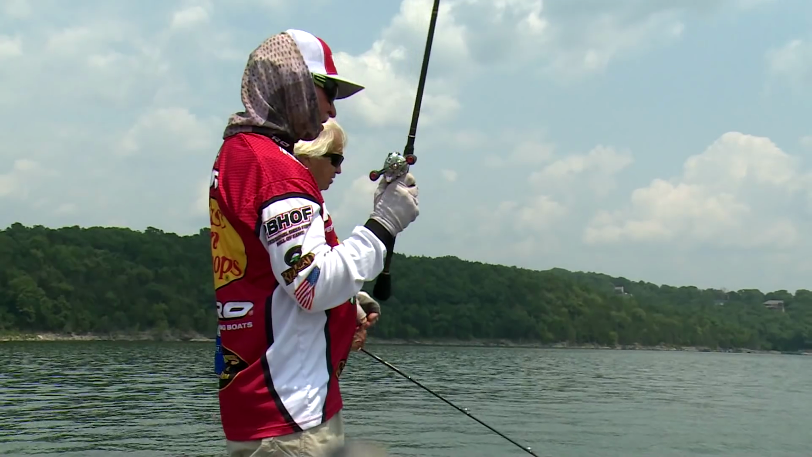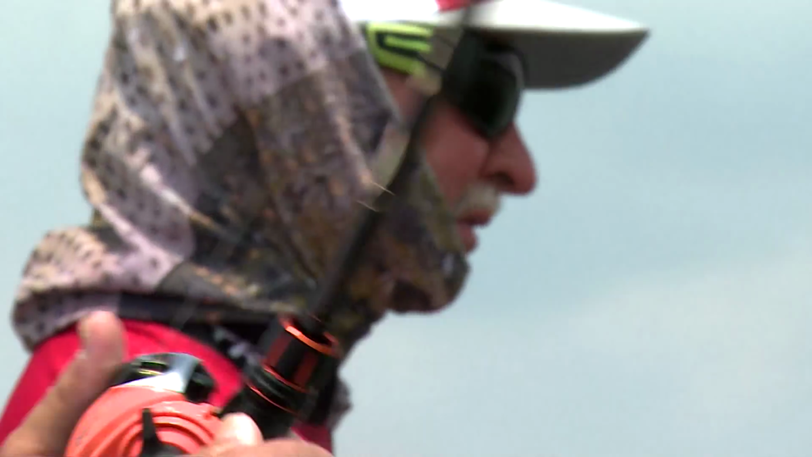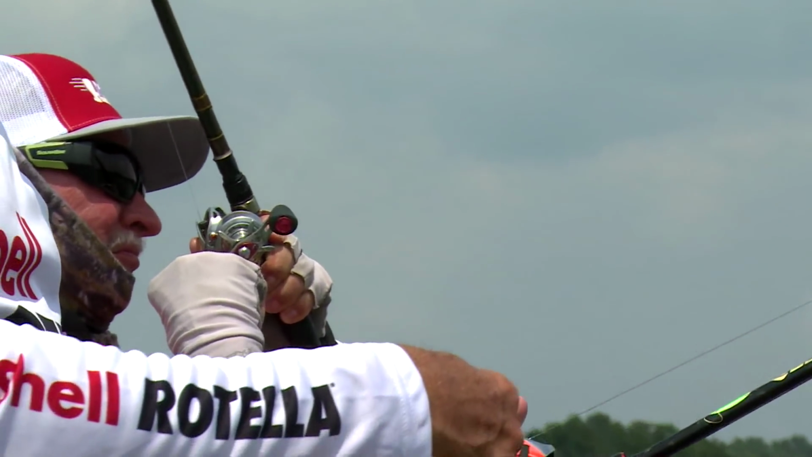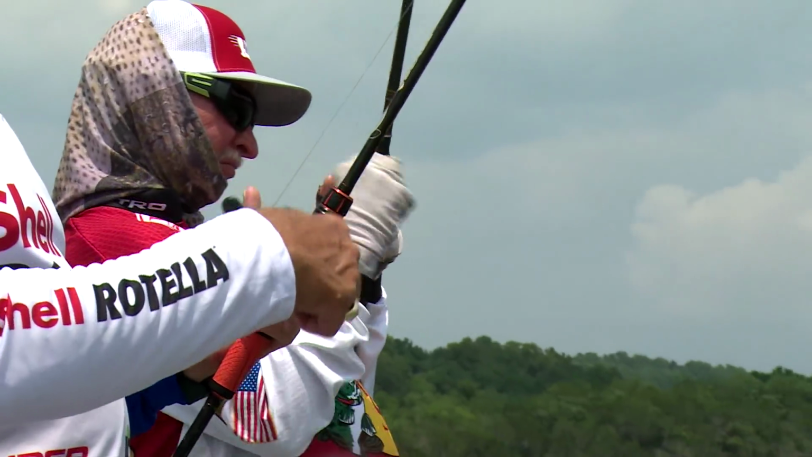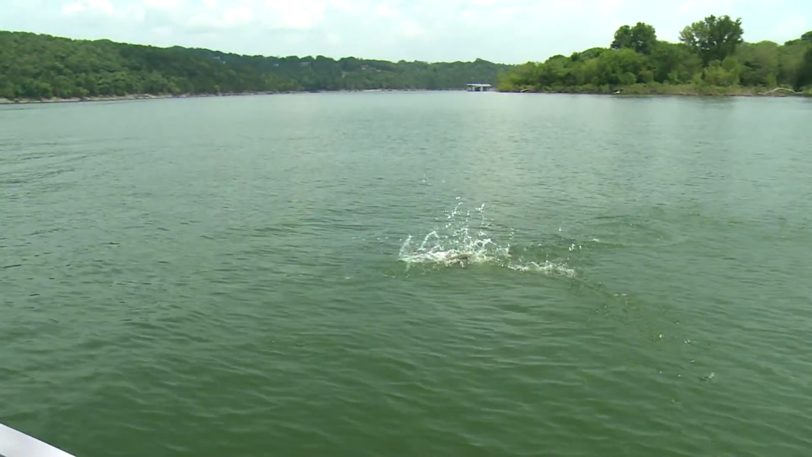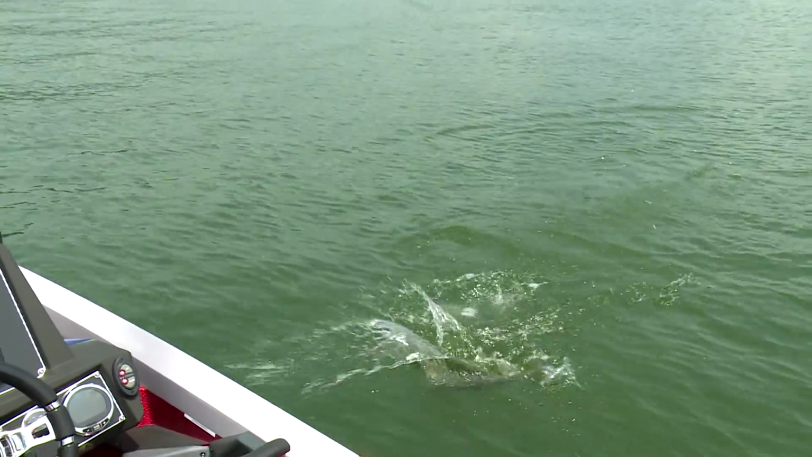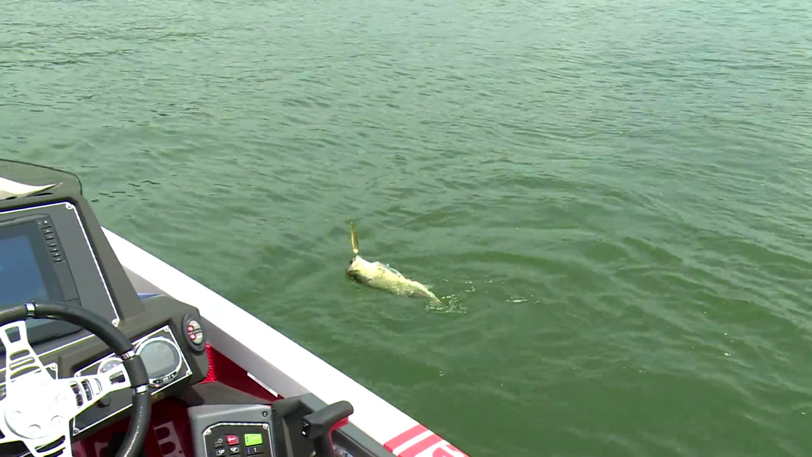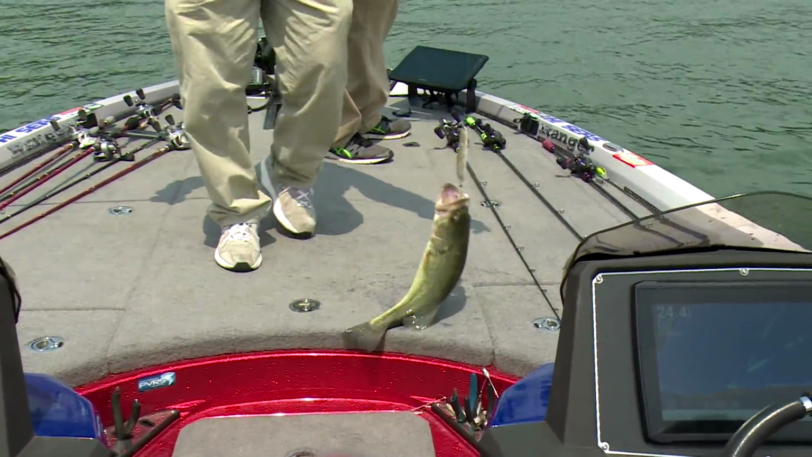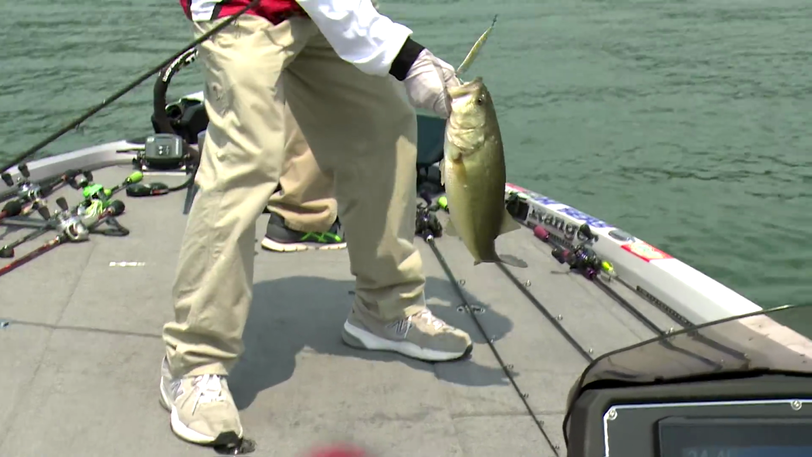Those things will cut your hands. Oh, did you see that one? Yeah, I couldn't even move him. I got another one. Maybe they're starting to turn on. Woohoo! Nice one. Oh, I still didn't get around it. Oh, I got it. I got it. Oh, that's a nice fish. Catch one of them suckers. I'm trying. I have yet to have one hammer mine down there.